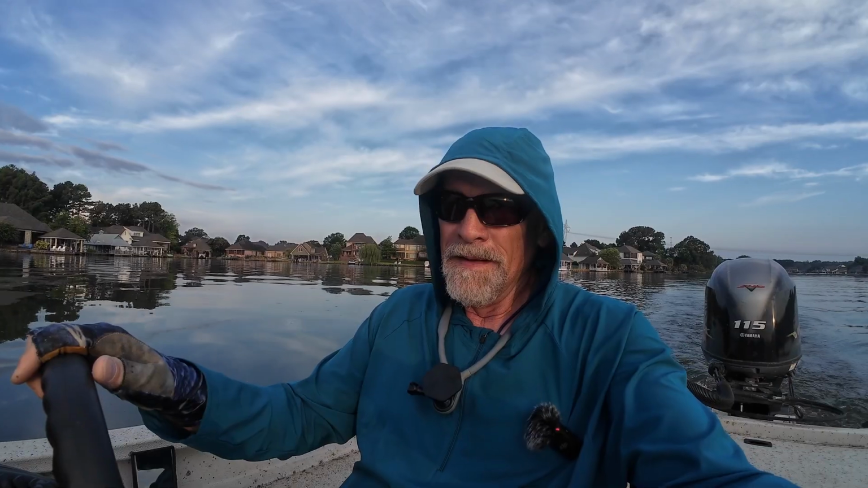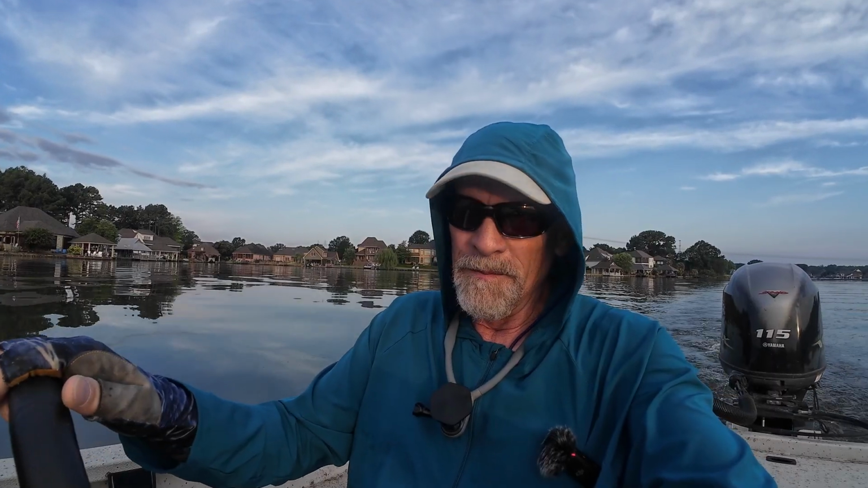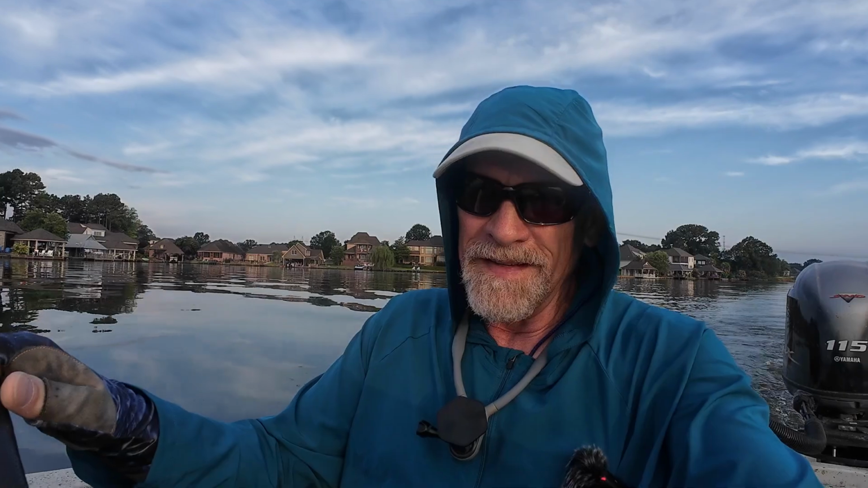We're gonna catch some crappie this morning. It's summertime, it's hot. Surface temperatures in the high 80s, probably get up into the 90s. And these fish are roaming around in schools and mostly on the brush piles. So we're gonna try to get to them. It's been mostly a finesse pattern. These fish are picky, man. I'm gonna try to catch some. Thanks for hanging out.